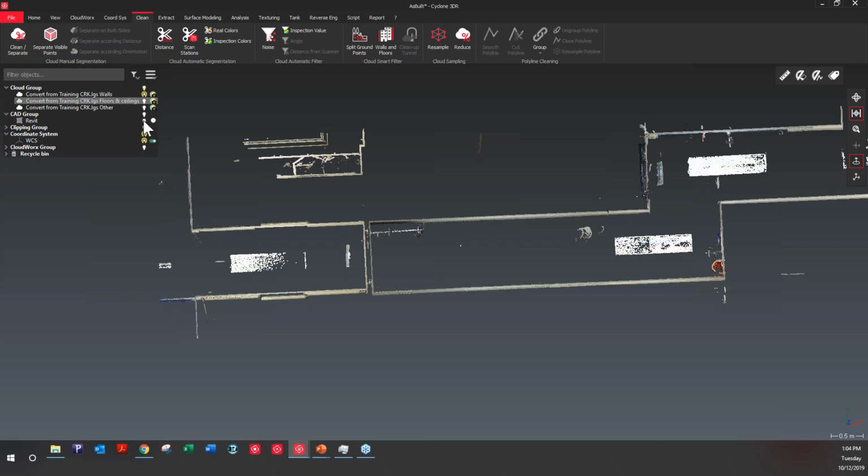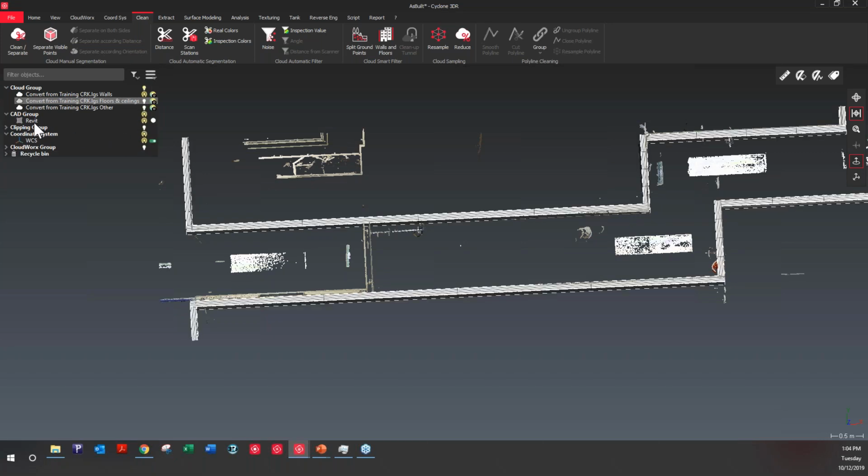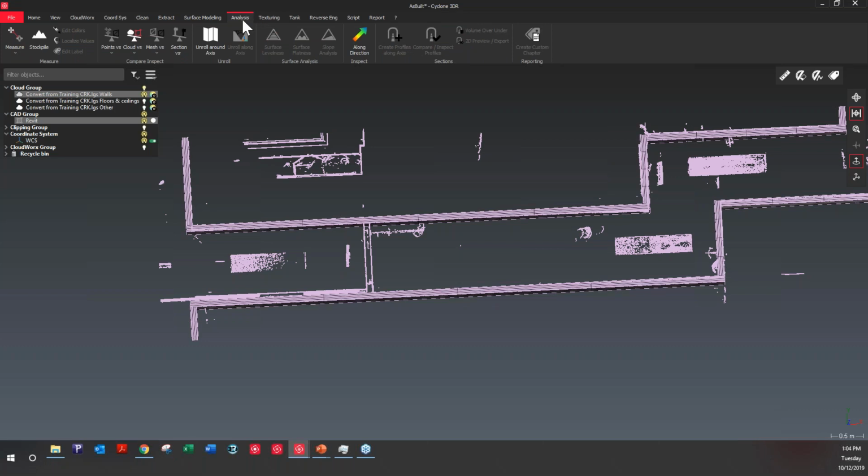So, and I'll show the Revit model as well, and to compare those two together, I'll first select the Revit model and then the walls, because it's the point cloud that we're going to compare to the Revit model. And to do that analysis, it's in the analysis menu, and the compare inspect function has now been split in all for you to see all the types of comparison that can be done. And here we've selected cloud and CAD, so this is what we can play.